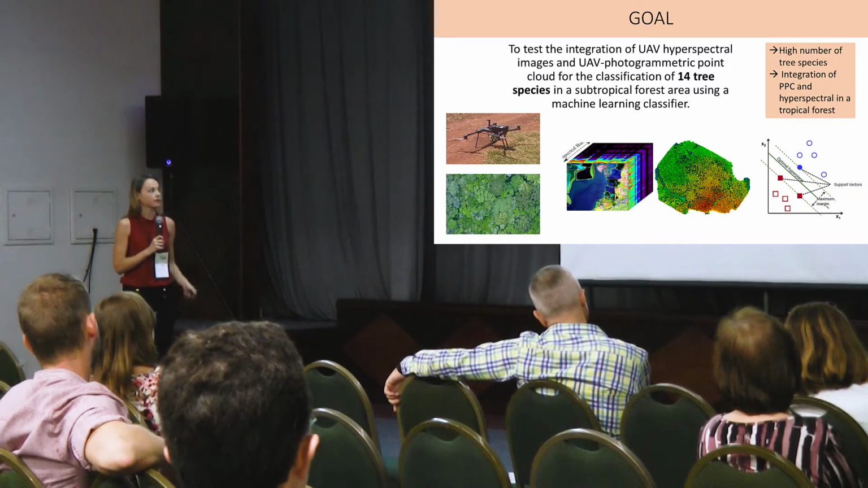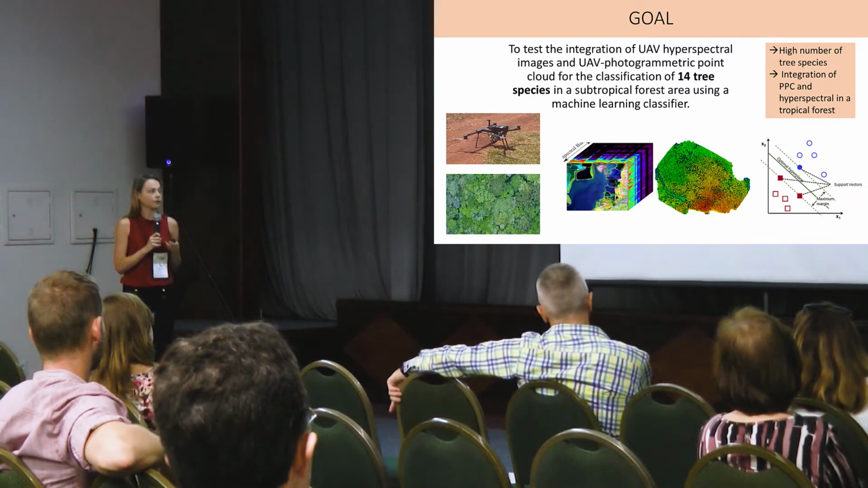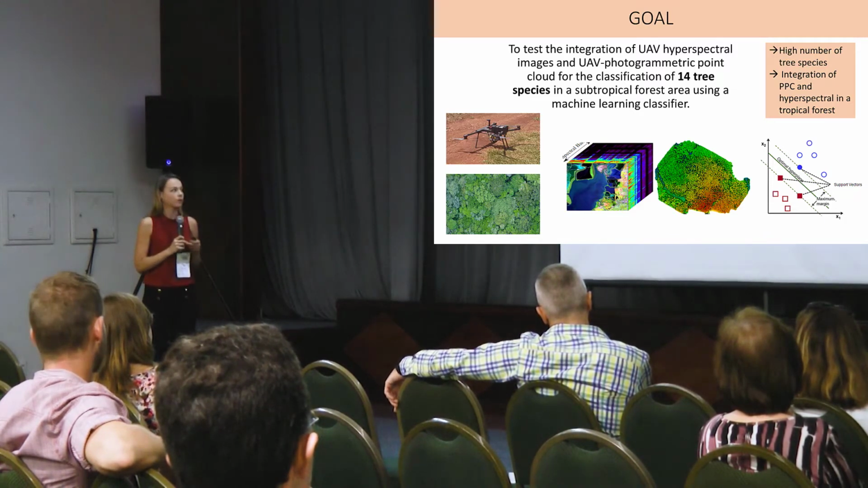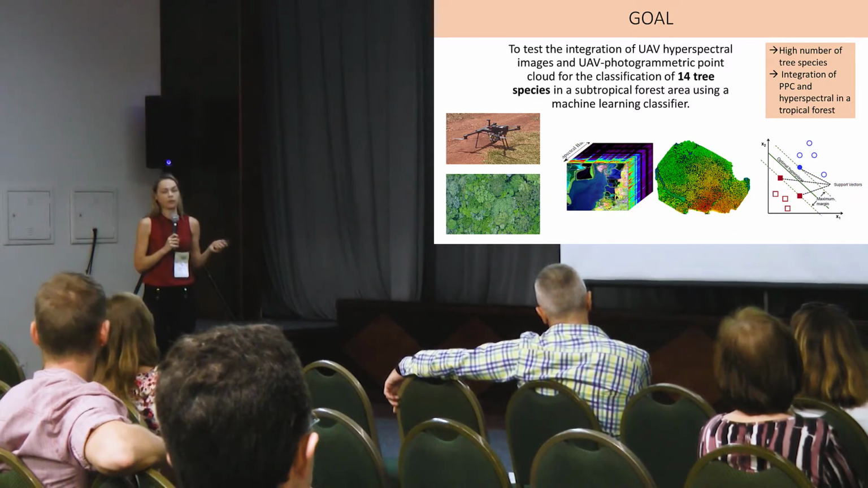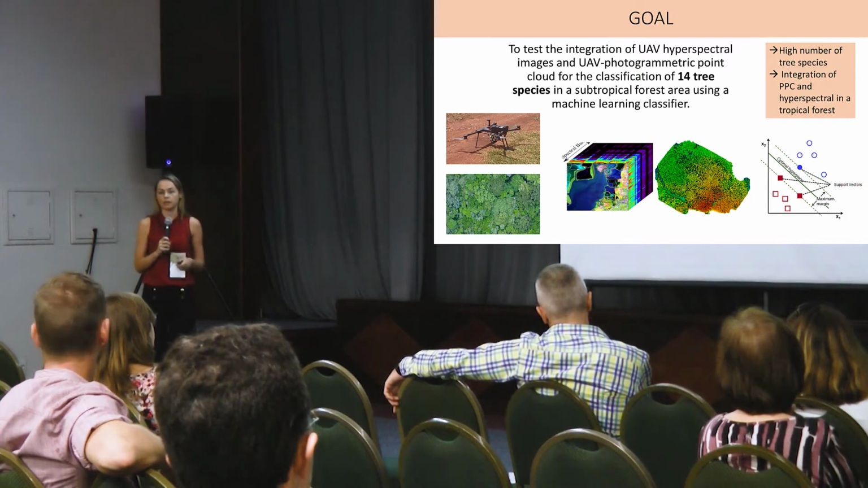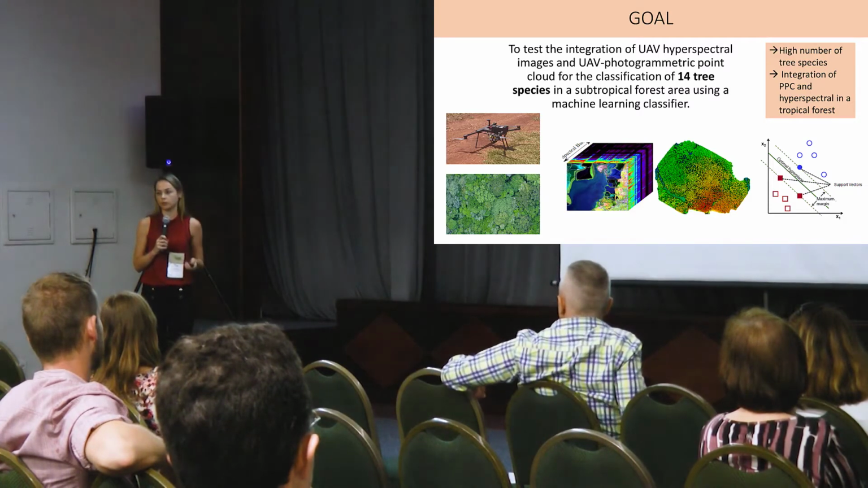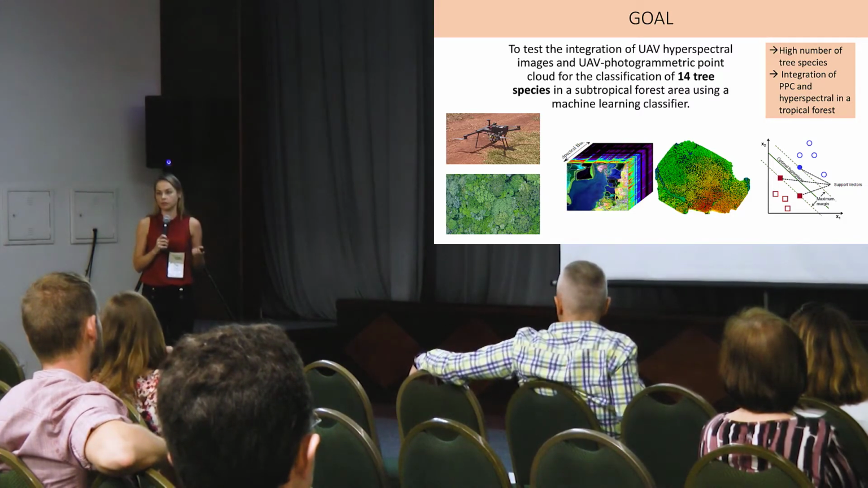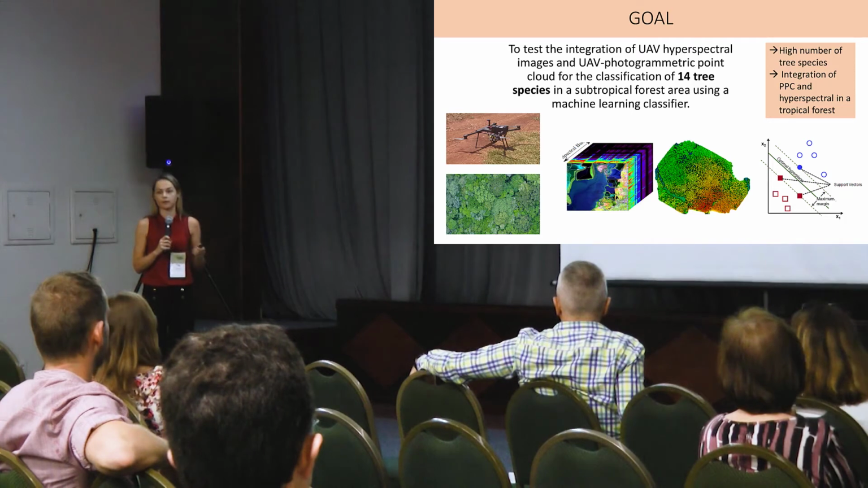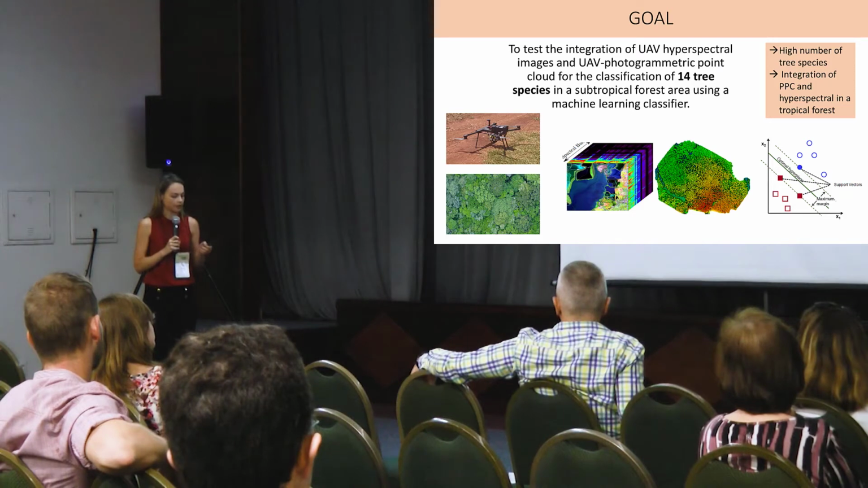So the goal of this work was to test the integration of UAV-hyperspectral images and UAV-photogrammetric point cloud for the classification of 14 tree species in a subtropical forest area using machine learning classifiers. This work stands out because we try to classify a higher number of tree species, because usually in tropical forests the studies are restricted to classify 3 to 8 species because of the challenges of these environments, and also because it was one of the first works testing the integration of the photogrammetric point cloud for a tropical forest.